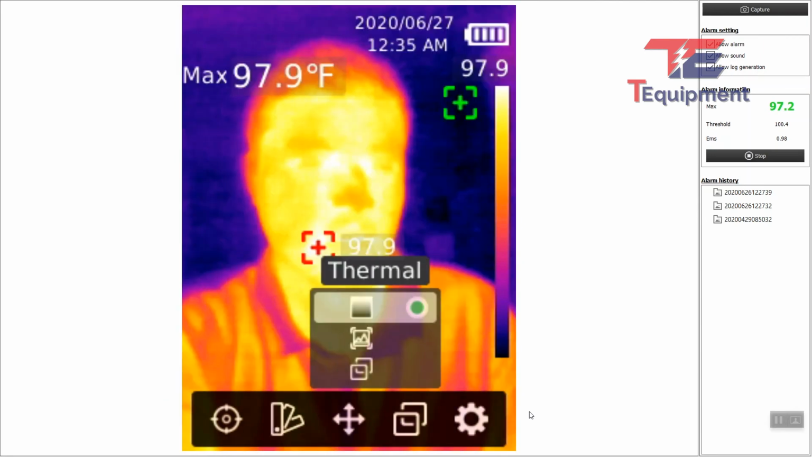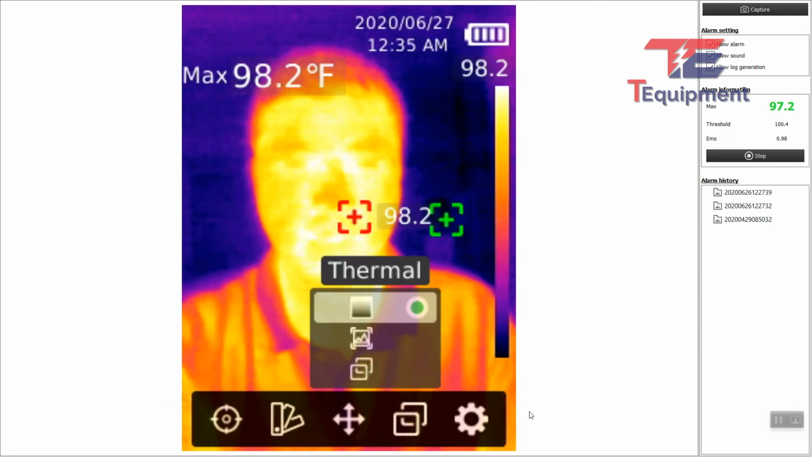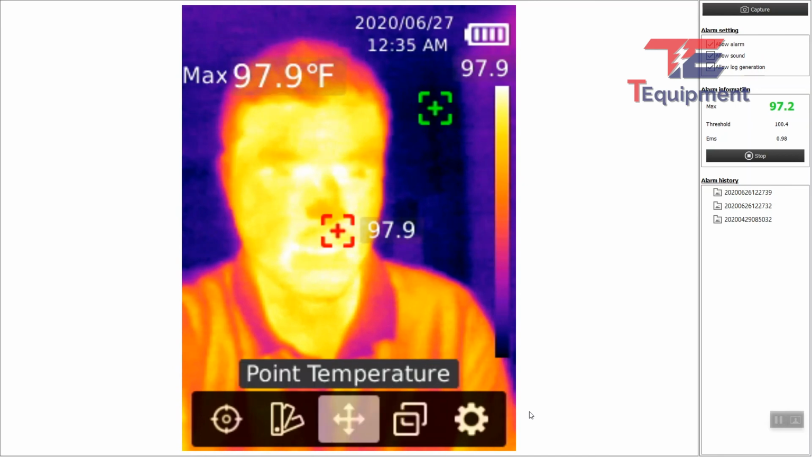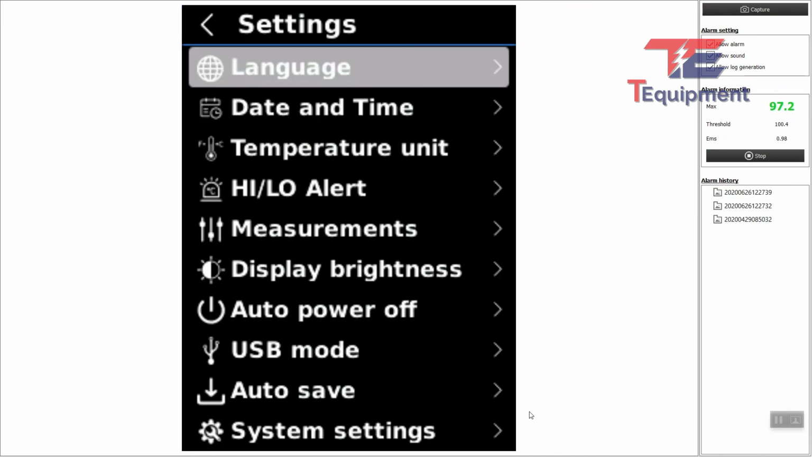Let's go back into the thermal view here. It's easier to show where the hot spot and the cold spot are shown here on the image. Now, if we go back, there are several more settings available here. And let's cover all of these in detail on the next video here.